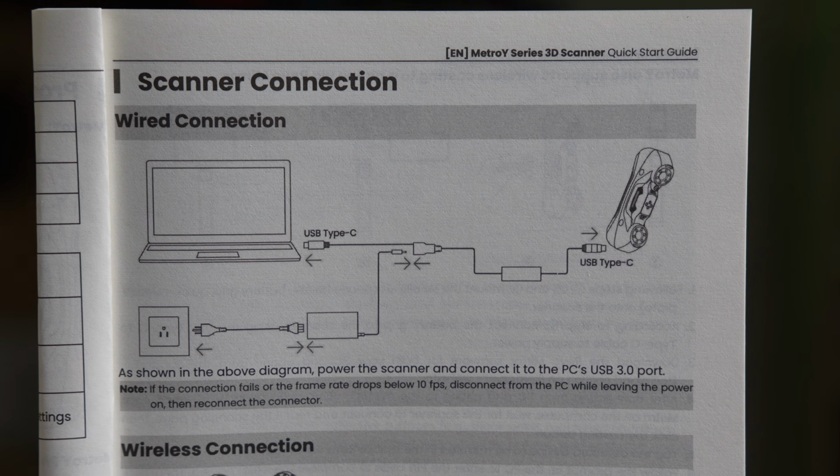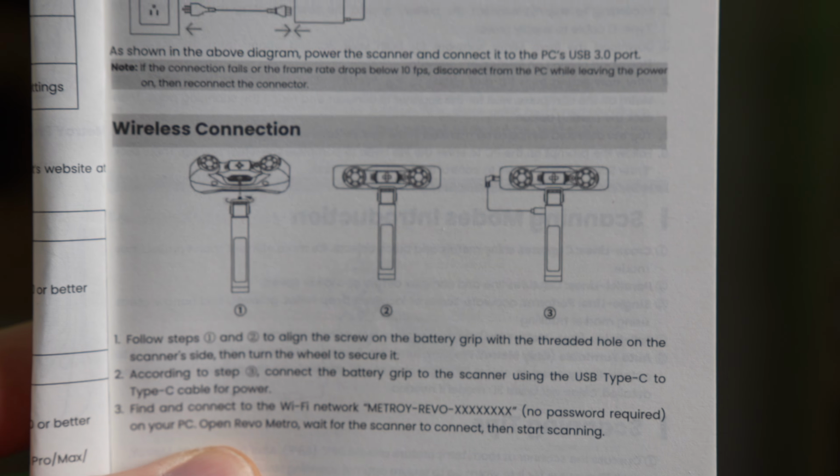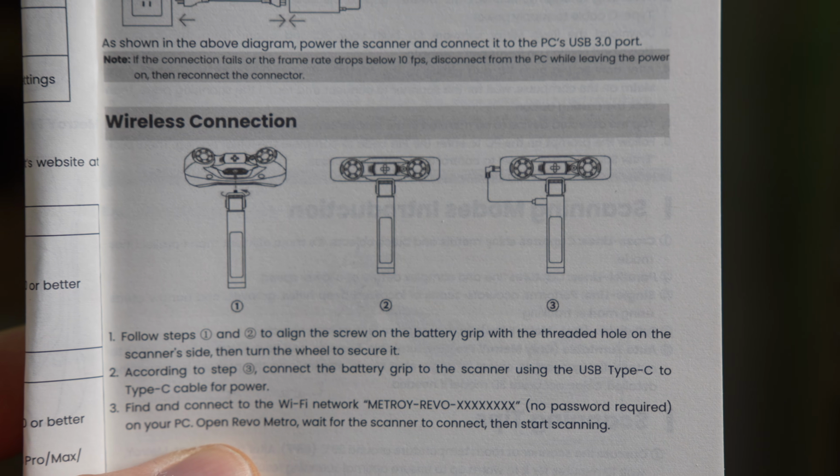For connecting to the scanner, there are a few different options, with the first one being wireless.